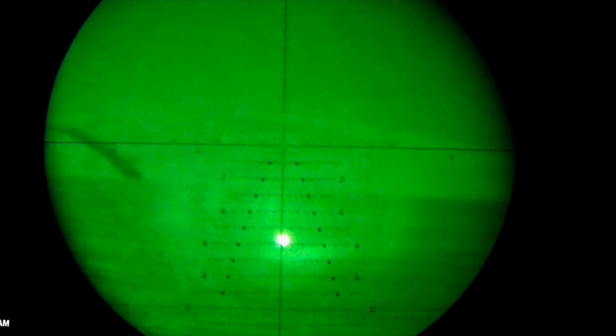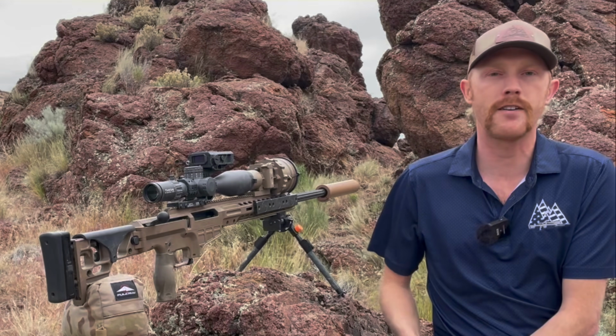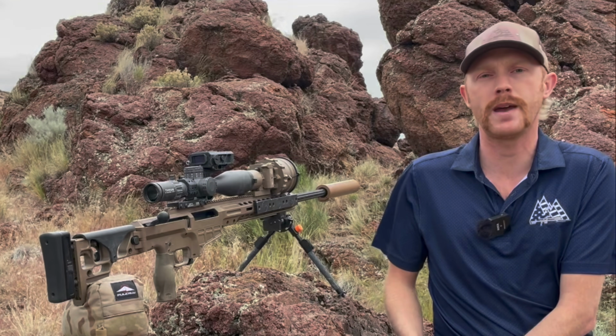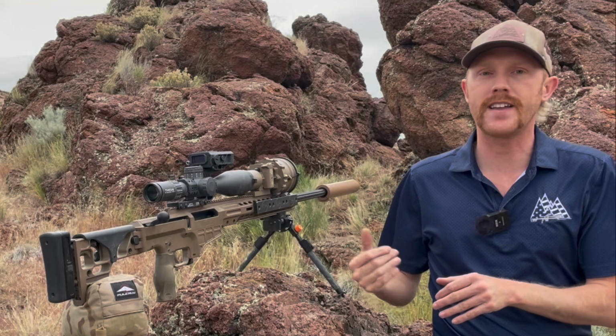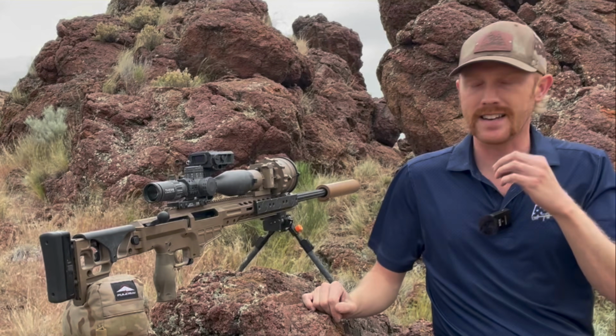So I do have a green phos that I bought a couple of years ago. Now it comes in at a much lower price point than this unit does. It's about $4,500 or $5,000 is what I paid. Now while that's lower than this unit, that's still very expensive, I get that. That unit being green phos is just not easy to look at.